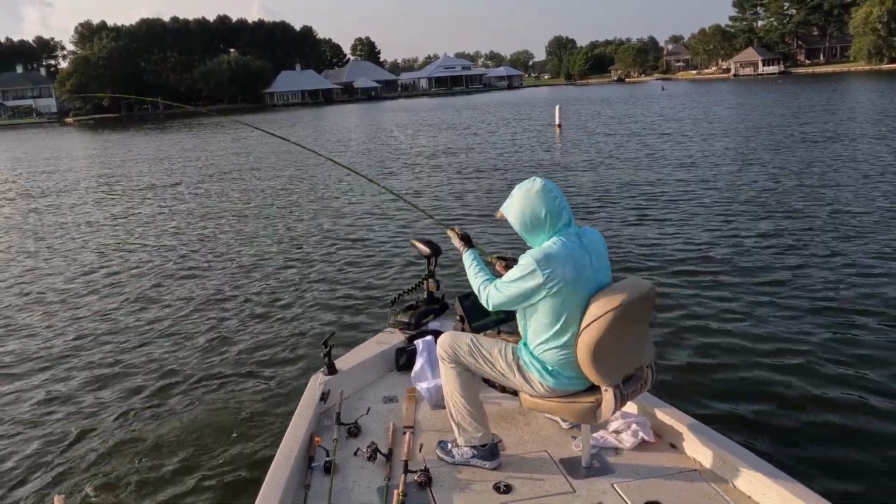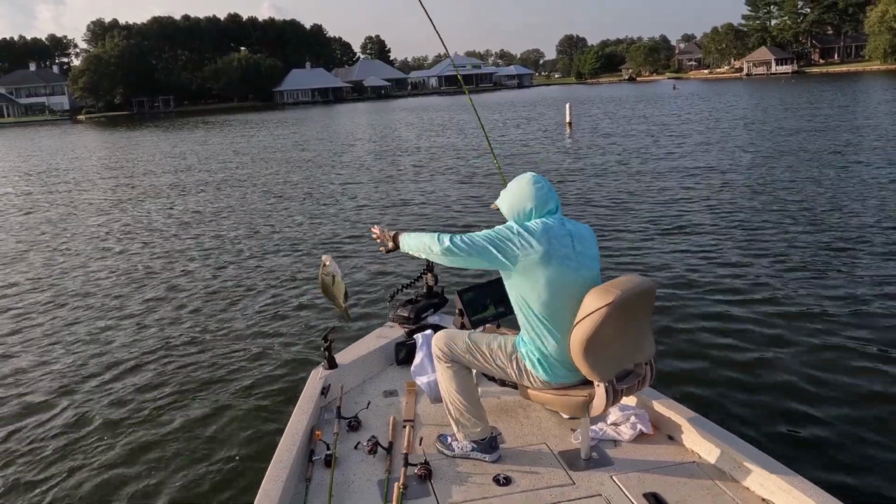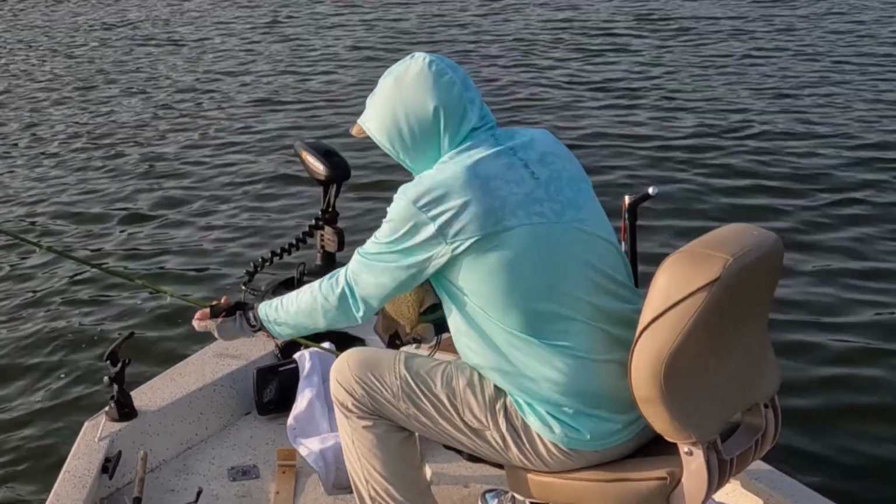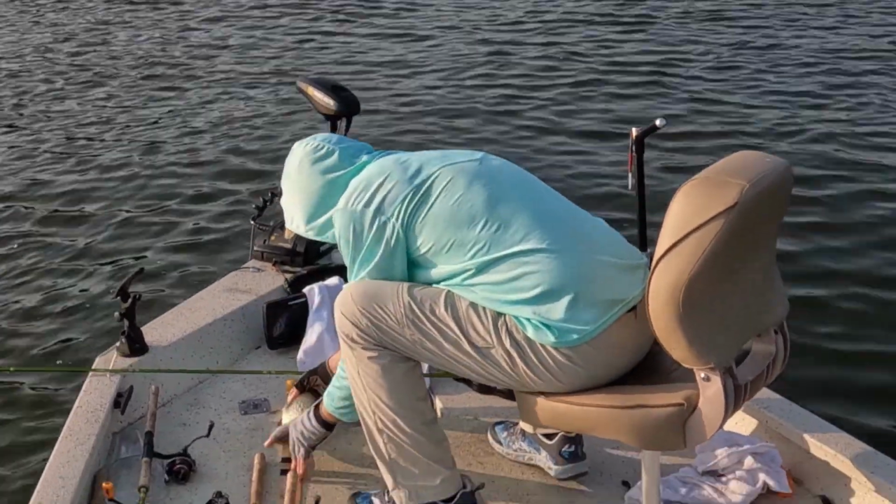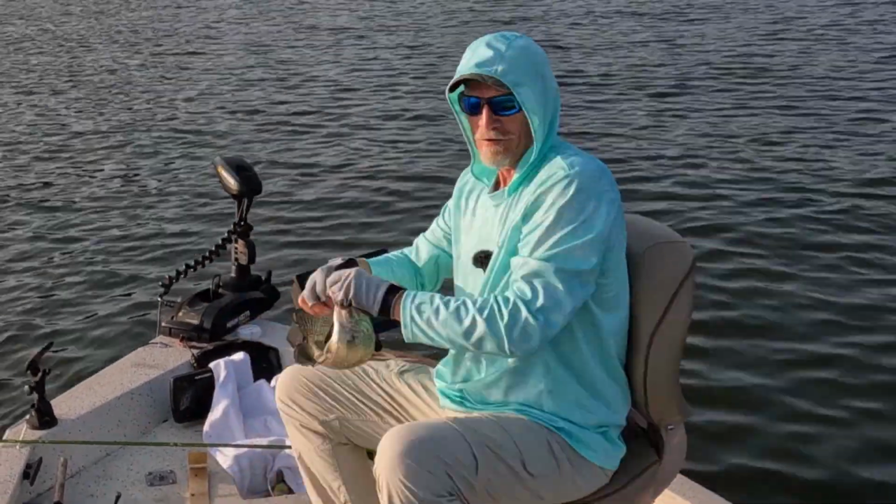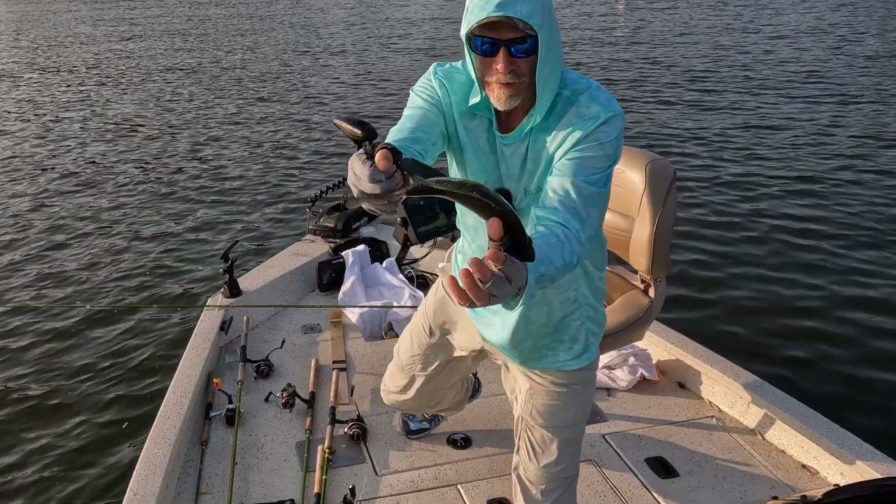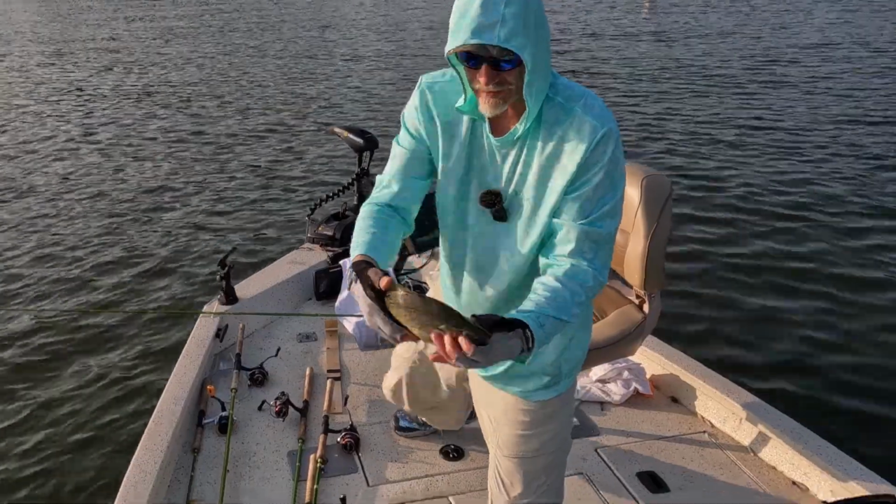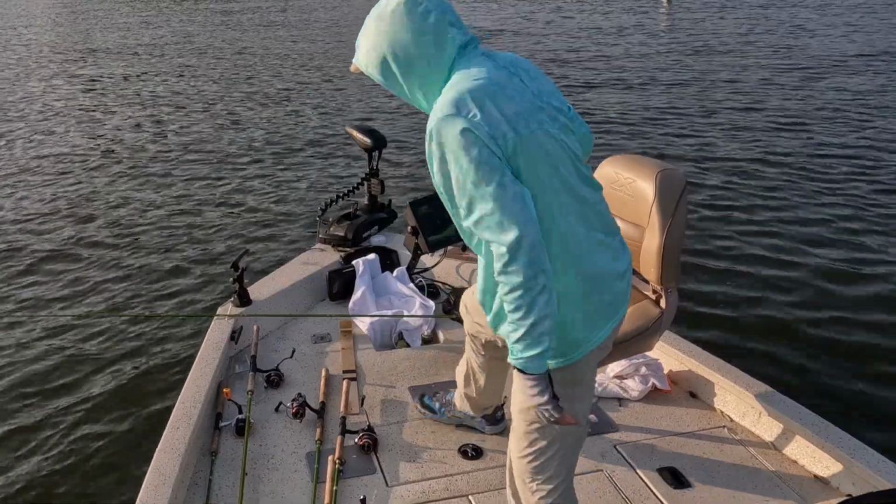Oh yes. Big old black crappie. Look at that big daddy. Nice one. 13.25 black crappie. Black crappie, letting them go.